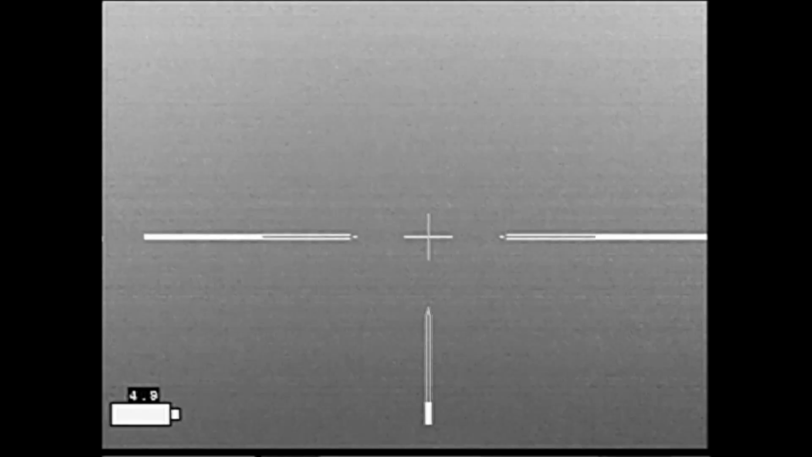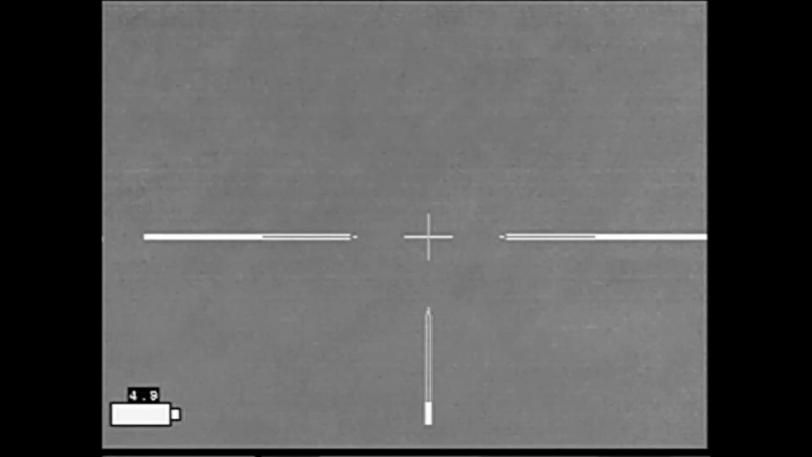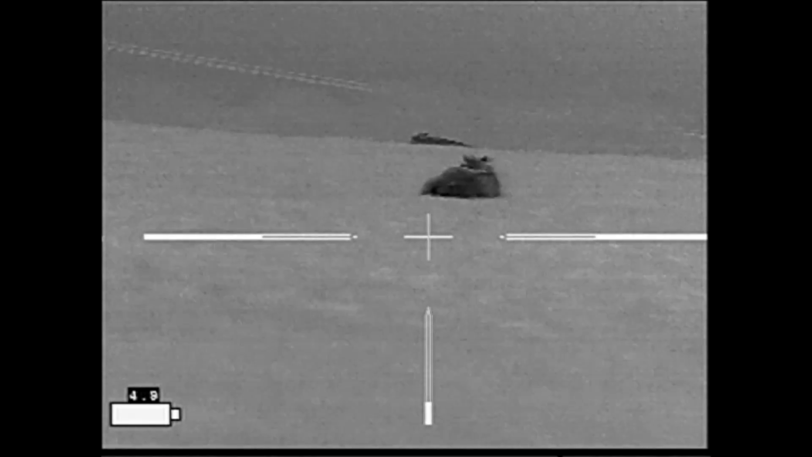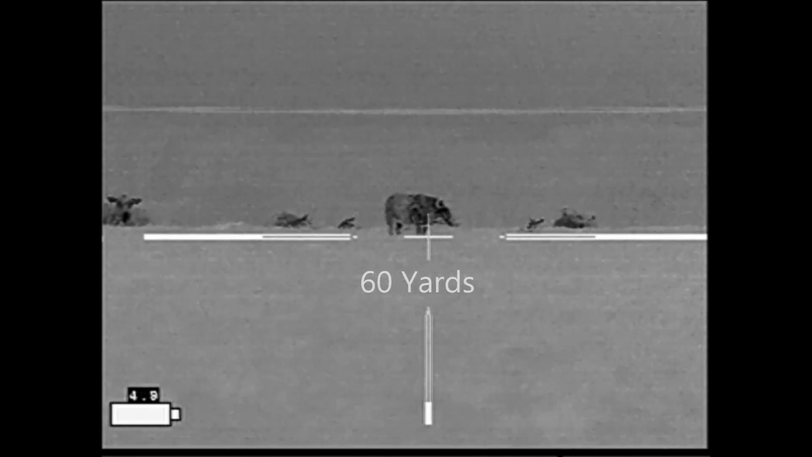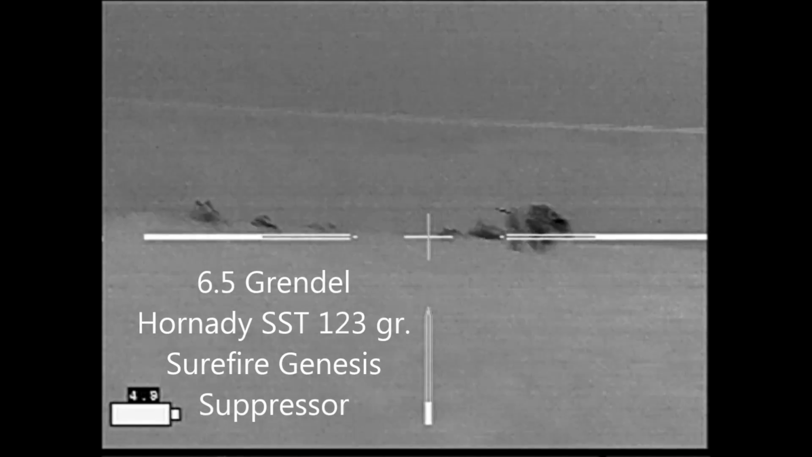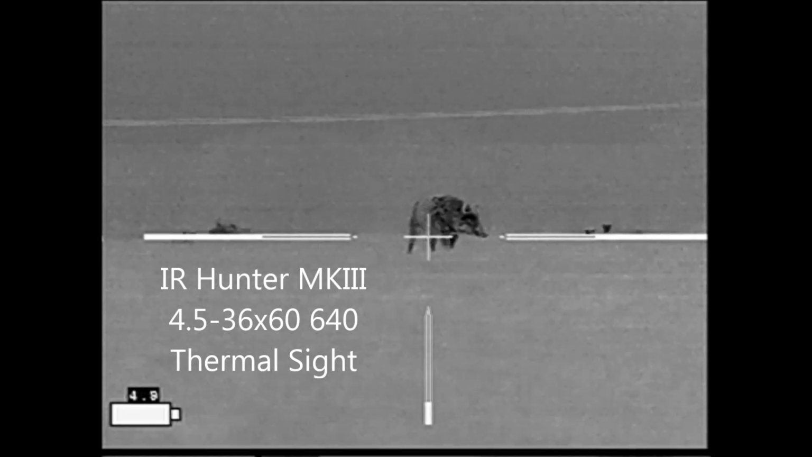At this point, I've moved into the next field. I'm starting to walk among the cattle, and several have gotten up and gotten out of my way. A few of the ones that were asleep are still bedded down, and I've spied the hog as the cattle have parted, and he's almost right in front of me. Now the ones that are quartered towards the hog, but he probably can't smell me, and I don't think he can hear me with the wind. I've gotten down on one knee, and he's walking towards me.